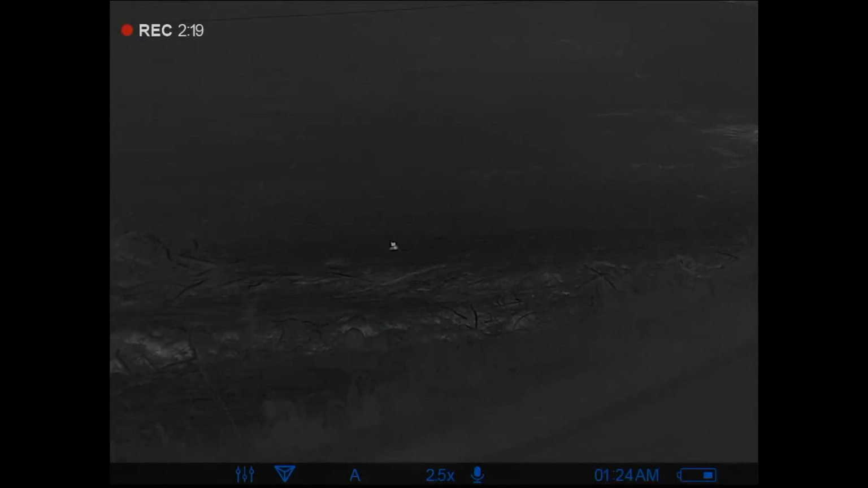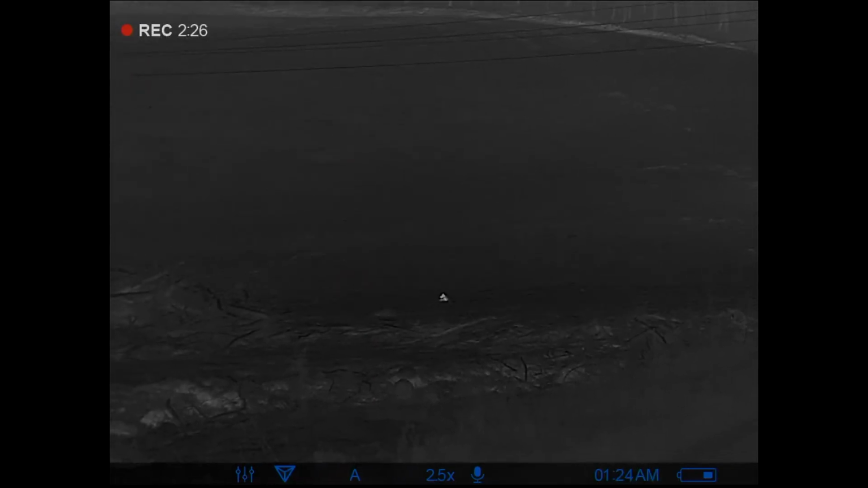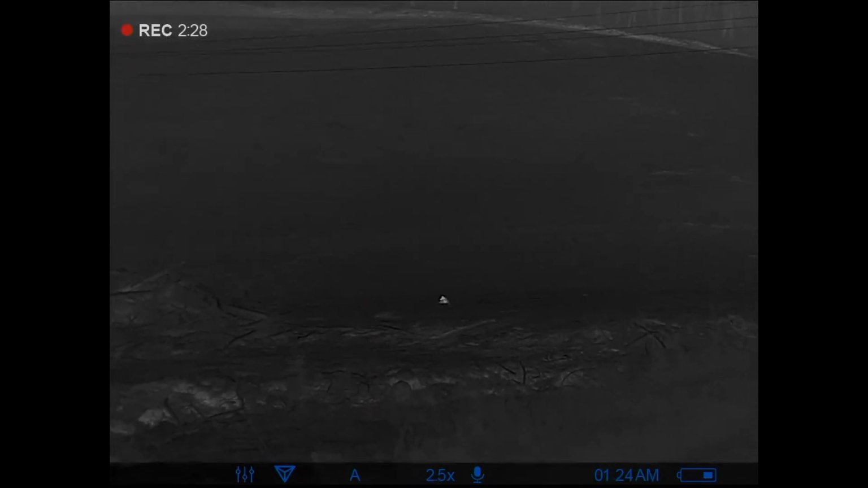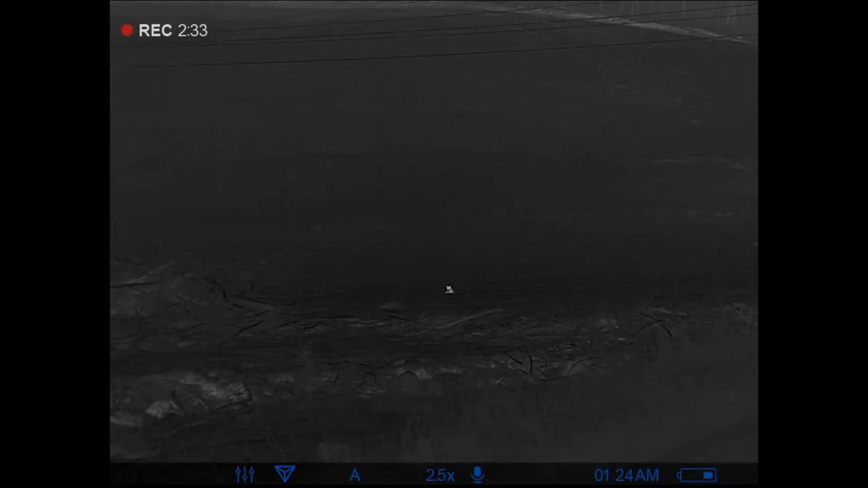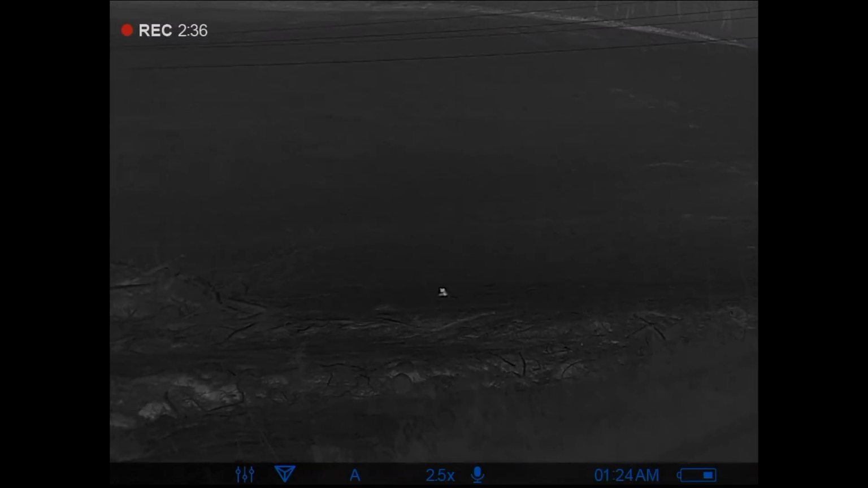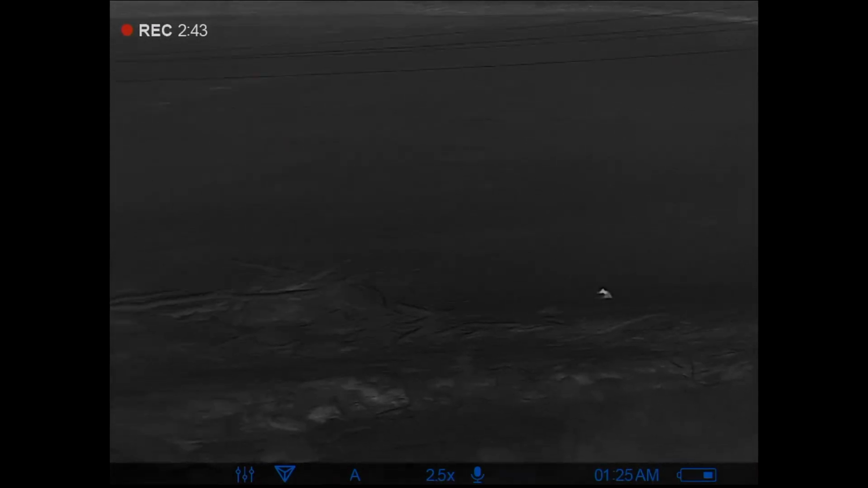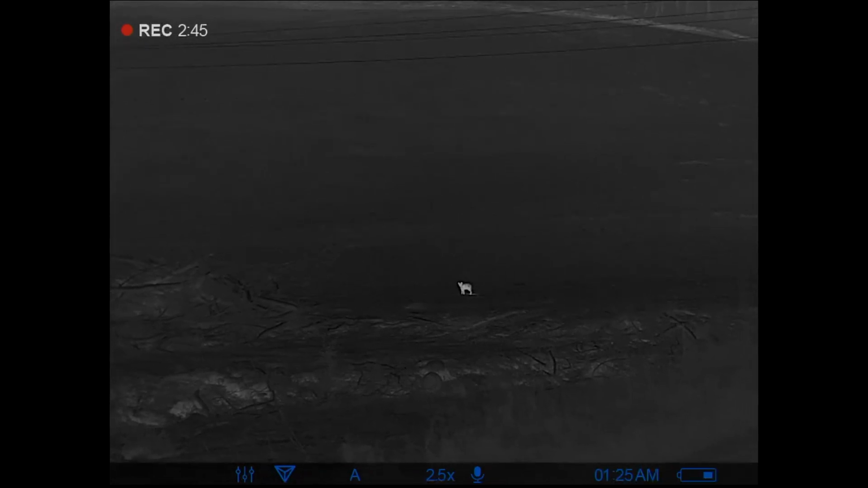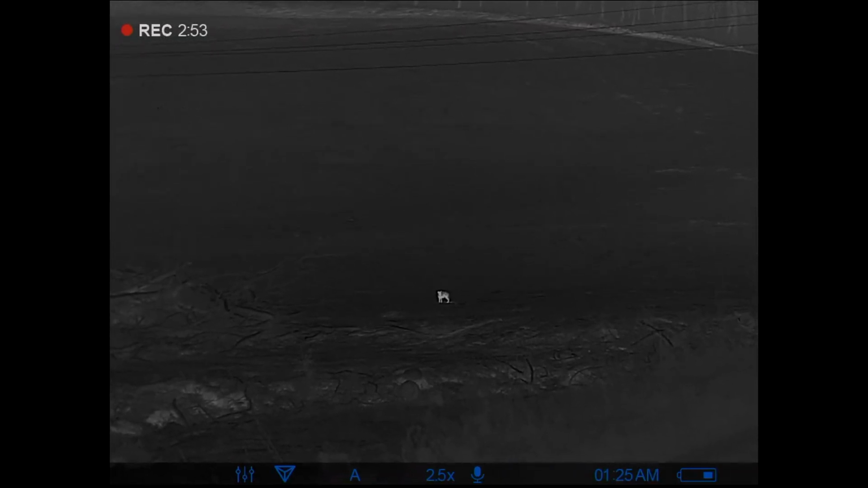Okay, so we were riding down the road to another one of our spots, and we were just stopping scanning, and it's a friend of ours field, just getting it cleared off. We spotted one out here right in the middle of it. He just kind of bedded down, watching a brush pile over there to the left. Yep, yeah, it's a coyote. He just stood up. 150. Ready? Yep.